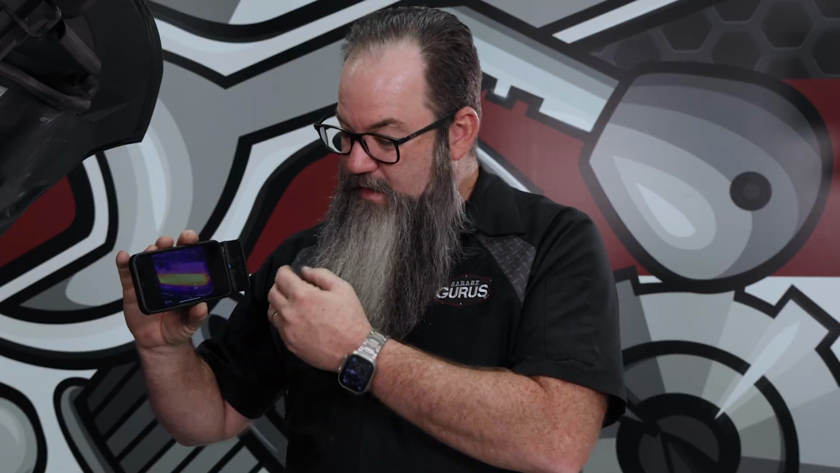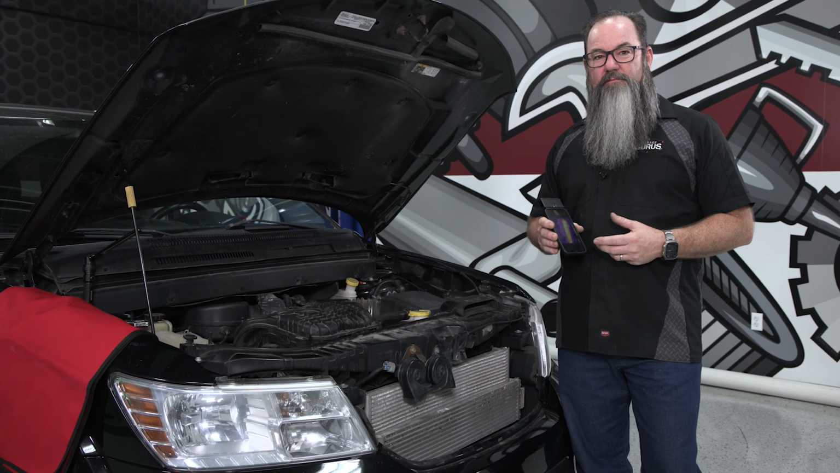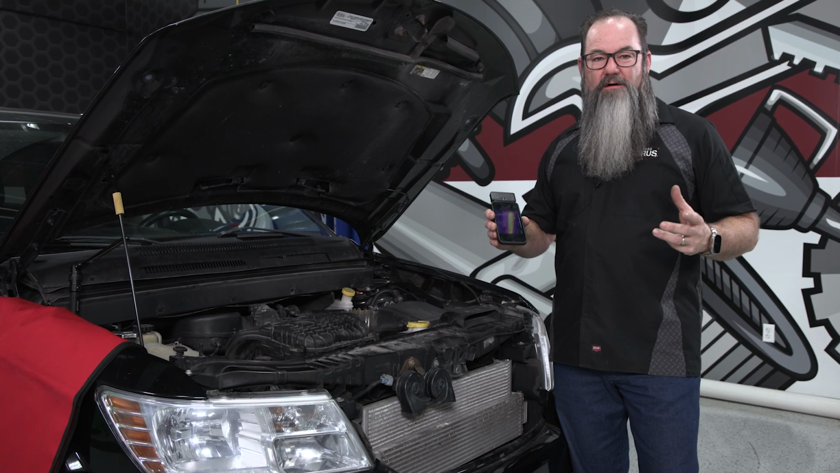So real quick there, we could see the flow. We could see the heat pass through it as the whole thing heated up. Of course, it started as it flowed through, saw the transition. But if I had any blockage, internally or externally, this would pick it up in a heartbeat. Hopefully that gives us a better understanding of how we can test coolers with a thermal image camera. It's just a new way, new tools, new technology.